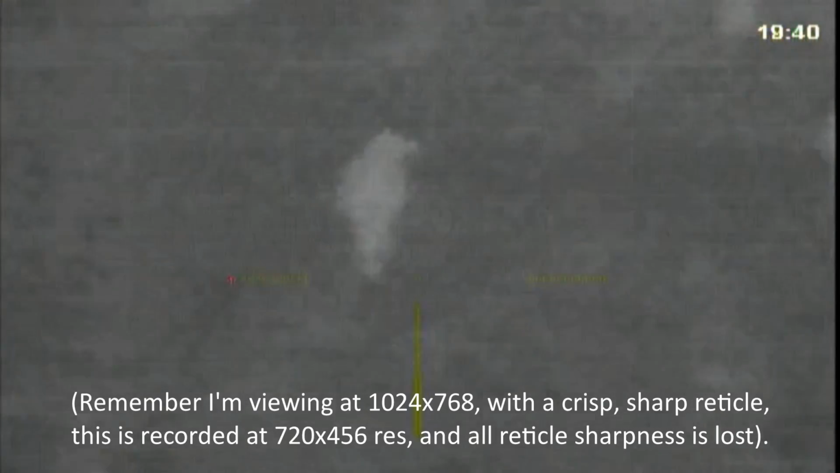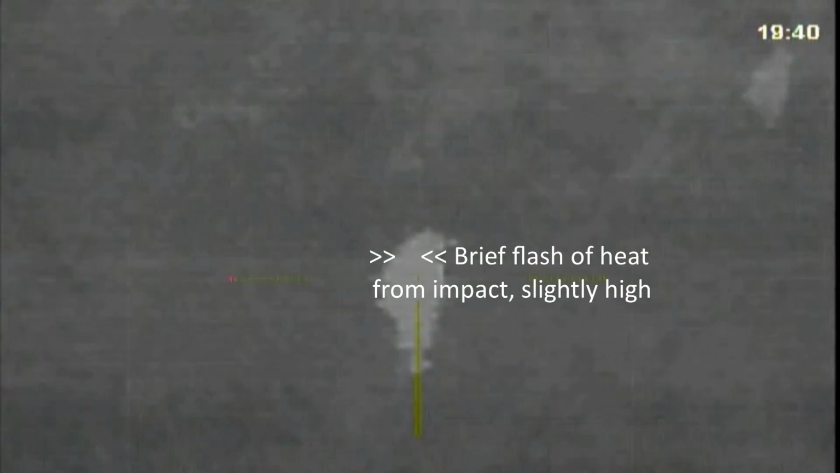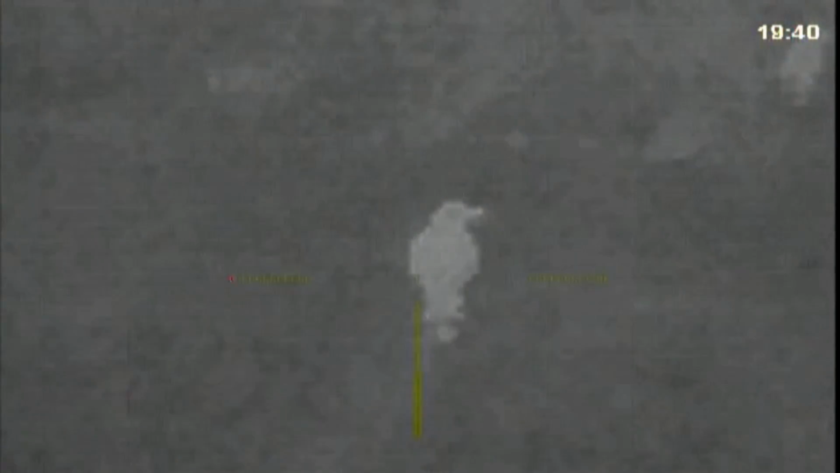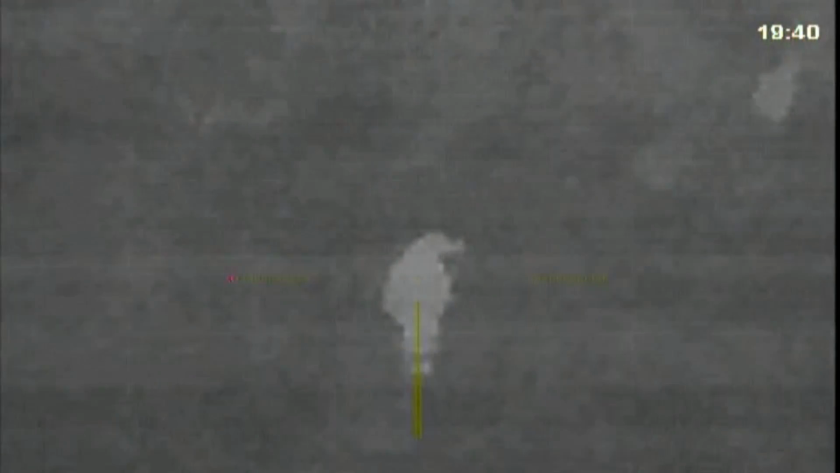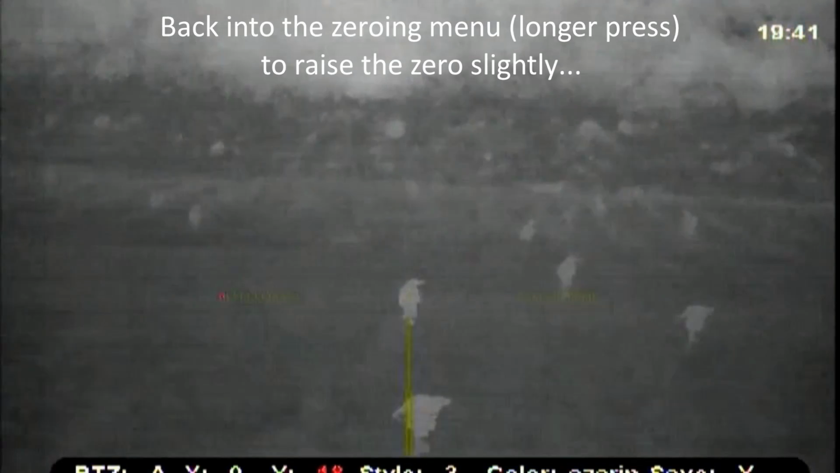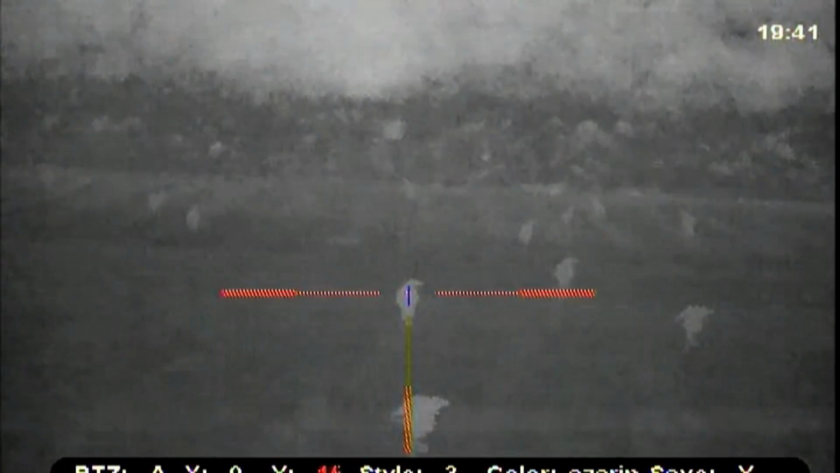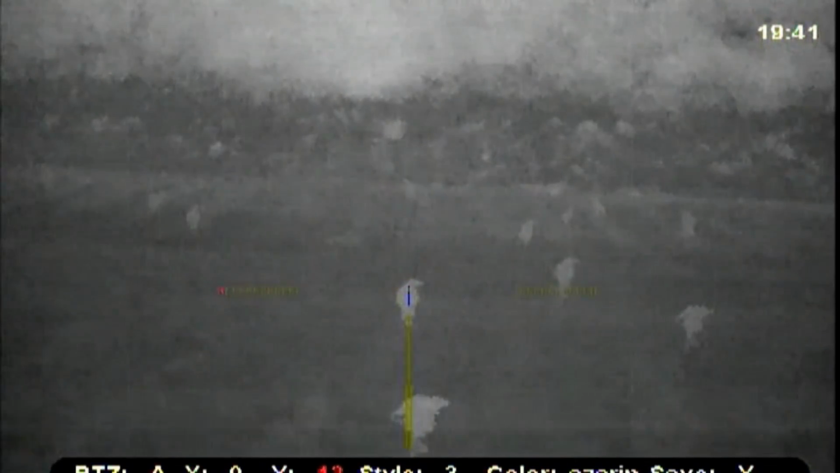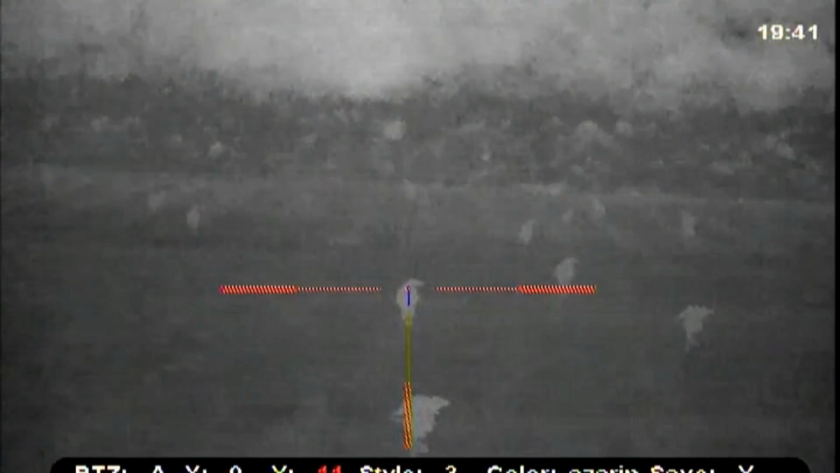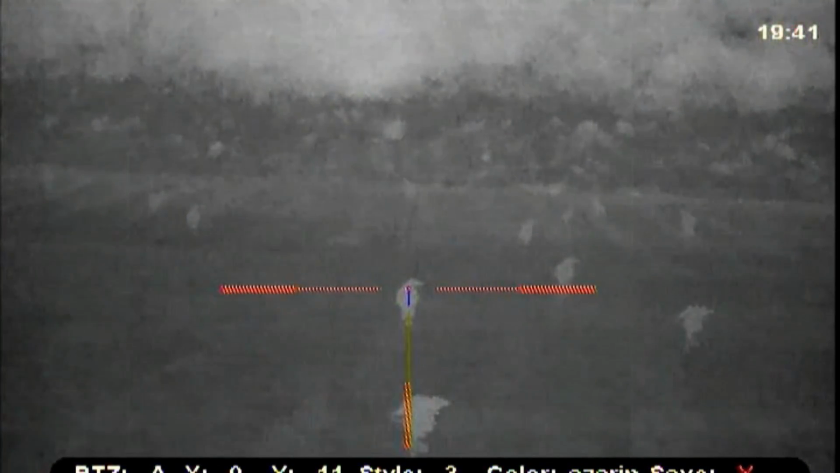20 metres. I'm hitting the steel target, I think that's me out of ammo, but I'm hitting the steel target. High. So I'm going to go back into the menu. Other way. I think that's about where it was. Get the magnification on again.